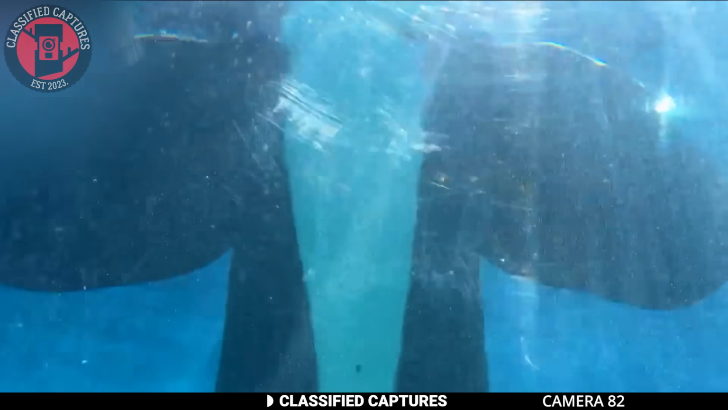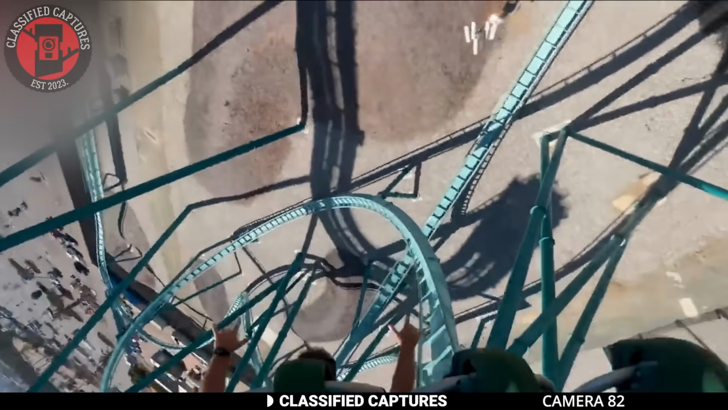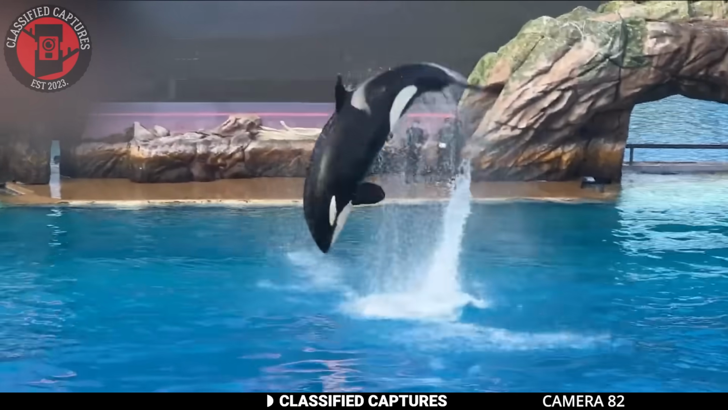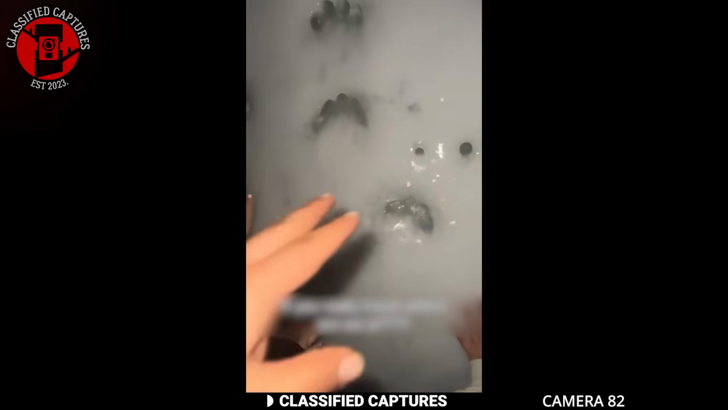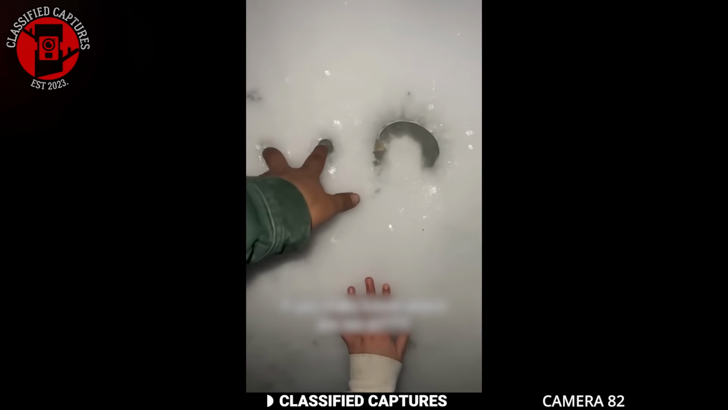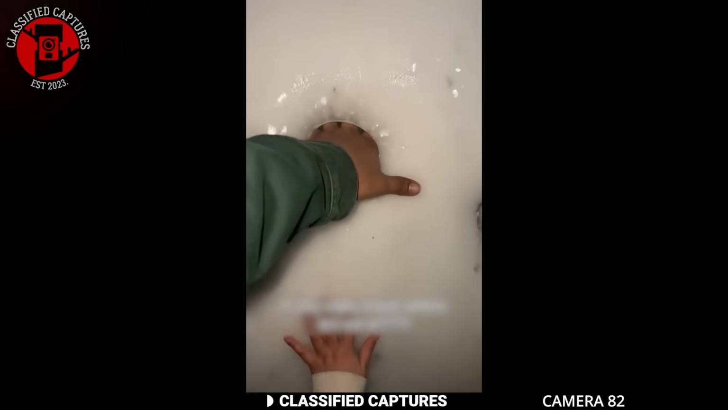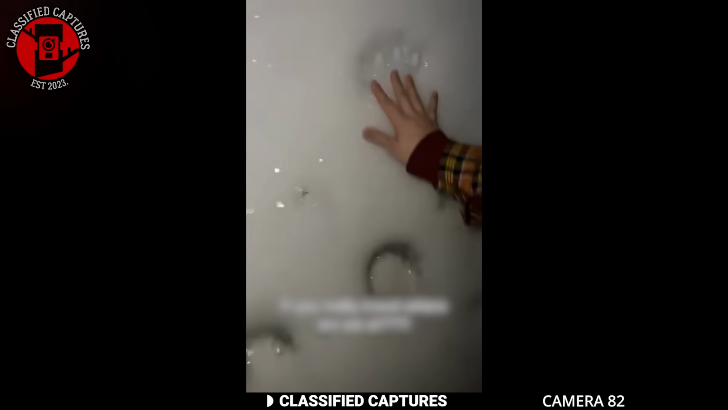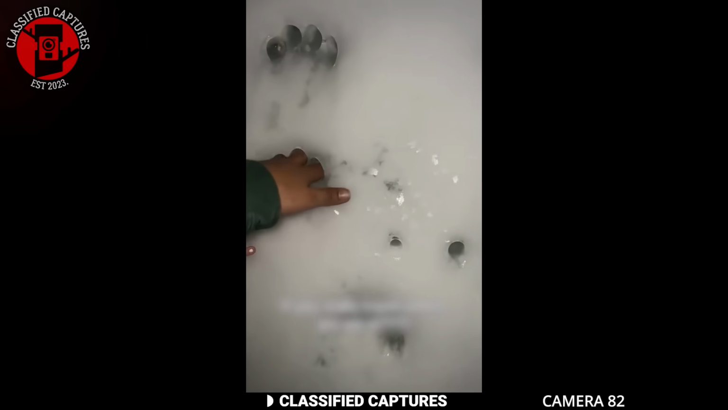A family went to visit this San Diego SeaWorld. They filmed their entire experience on camera, and one of the highlights was the ice wall exhibit. When they pressed their hands against the ice, the warmth from their palms melted it slightly, leaving small dents behind. The family was fascinated, laughing as they placed their hands over each other's prints and watched the ice react.